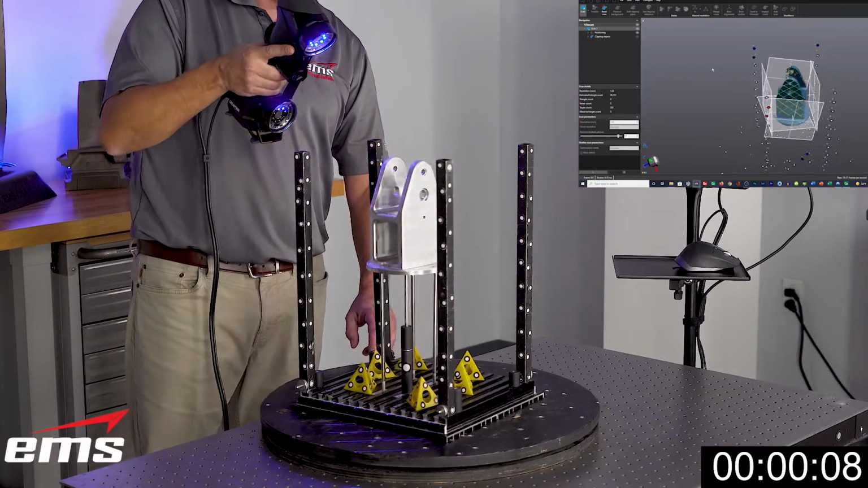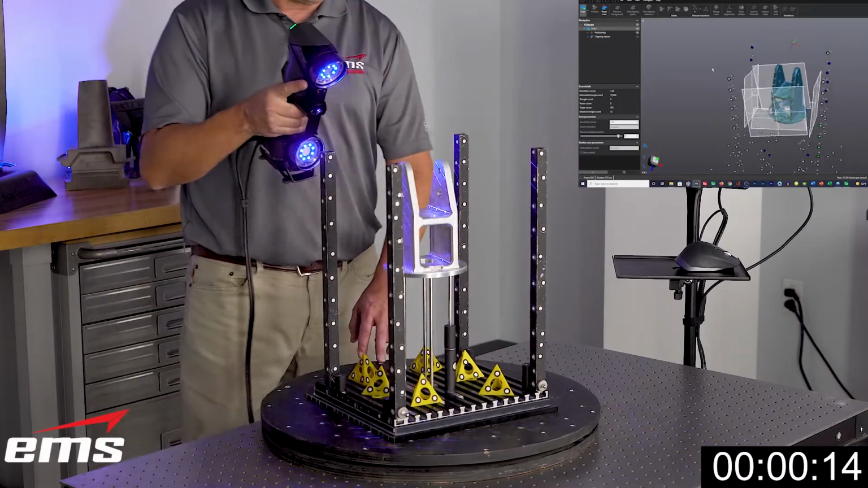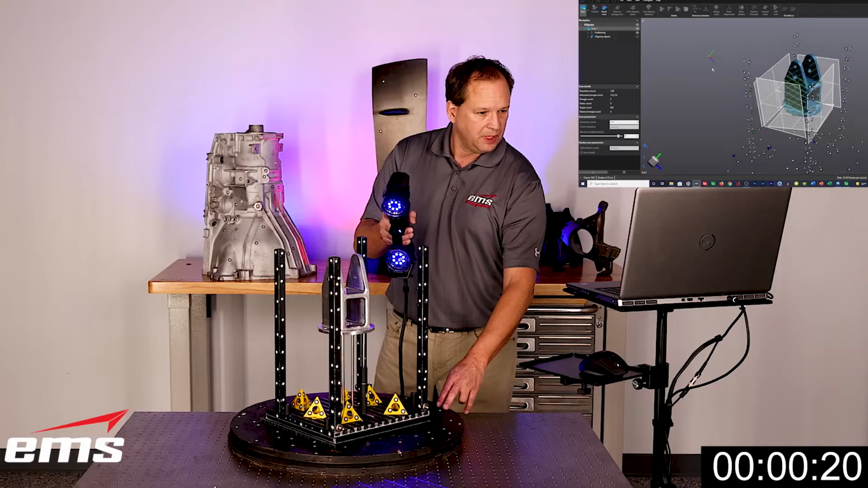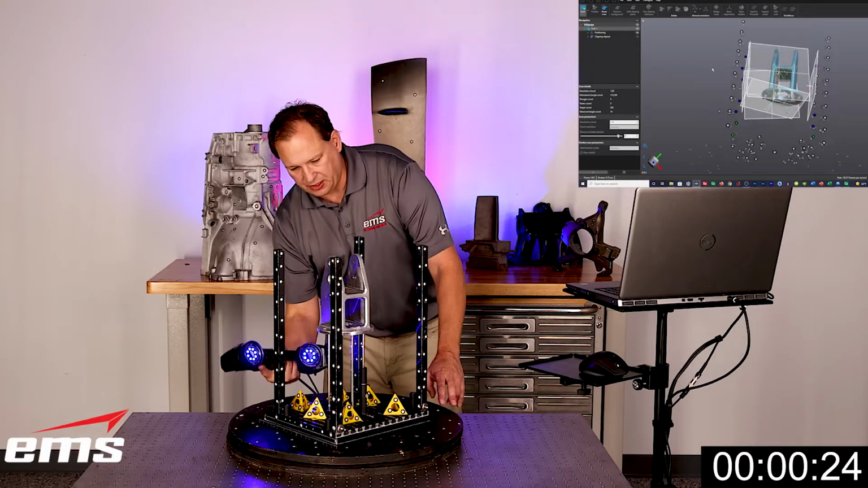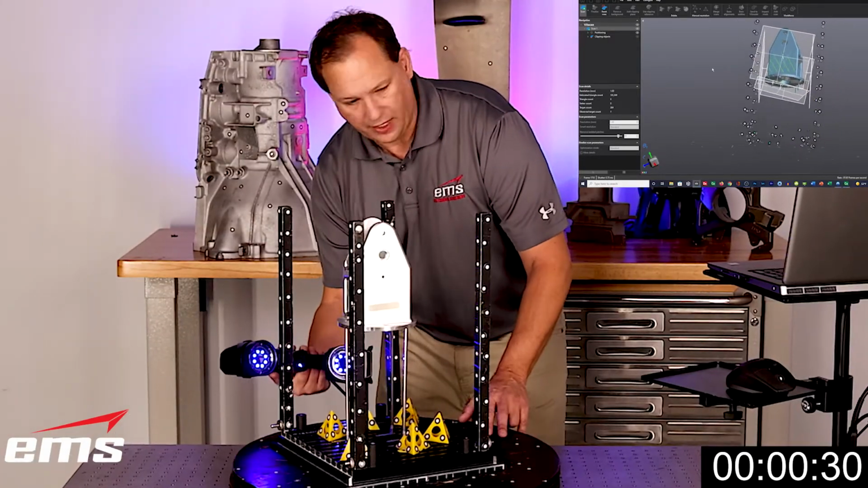Now the other thing too is I only really need to scan it where I'm measuring, right? So holes, planes, things like that. If there's areas of the part that I really don't care about, I really don't need to scan them. No different than a CMM or taking hand measurements. If I don't need stuff, don't bother scanning it, okay? When we run our report, it's just going to ignore that area.